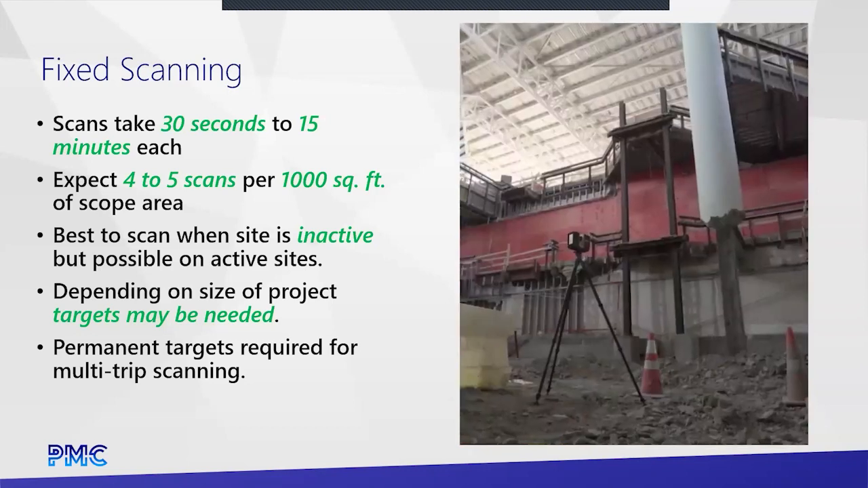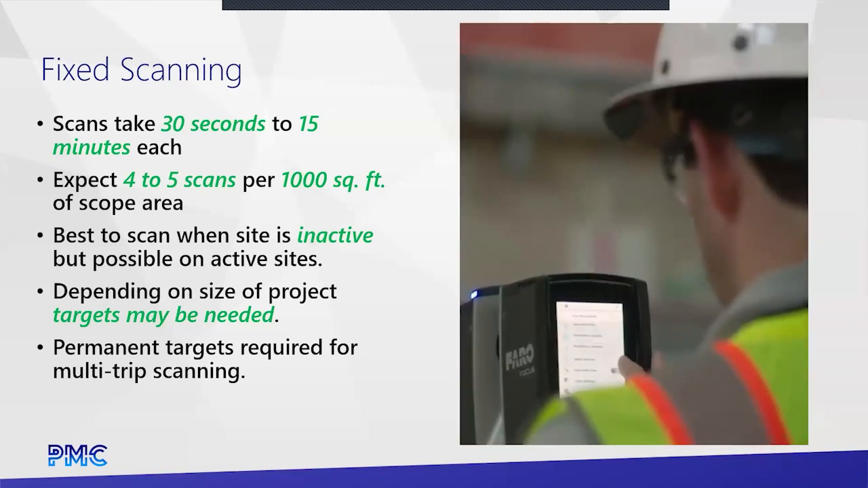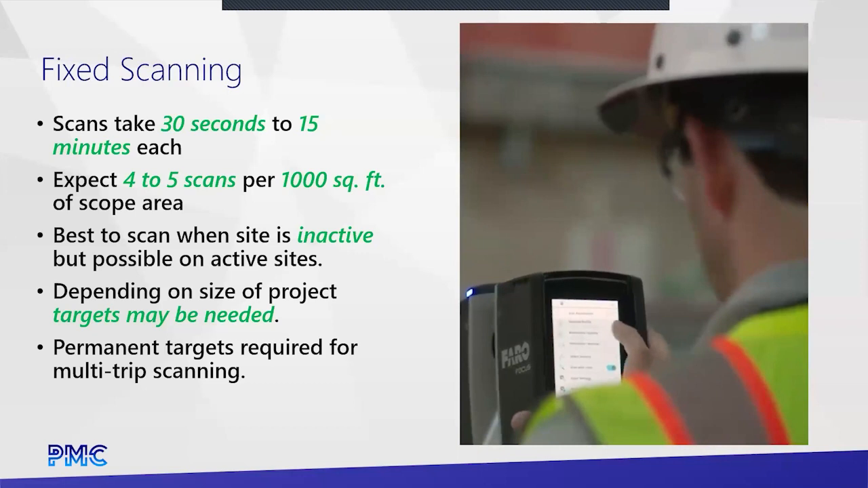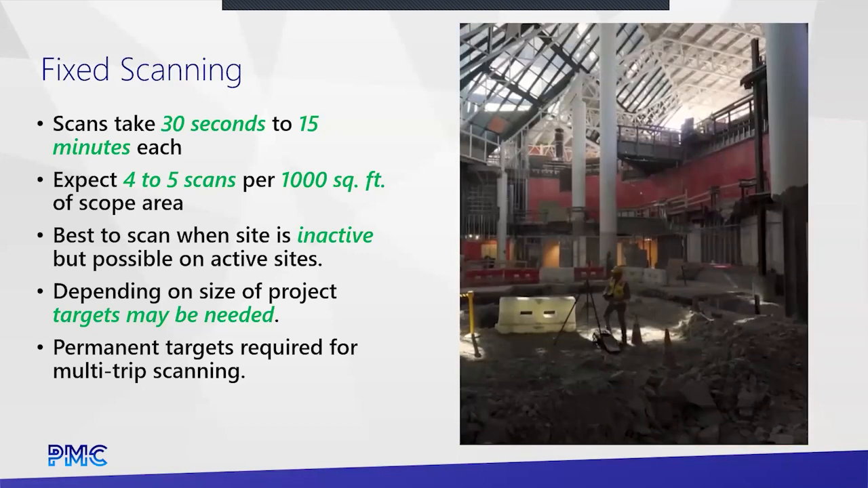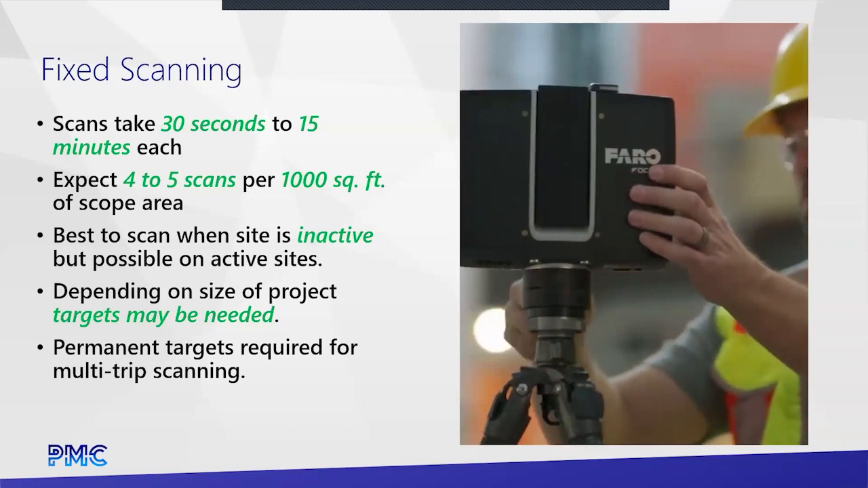This would be maybe for construction site monitoring, or we do this a lot in factory work to track changes over time. A little different than targets, right? These are things that get left behind and permanently added to the structure.